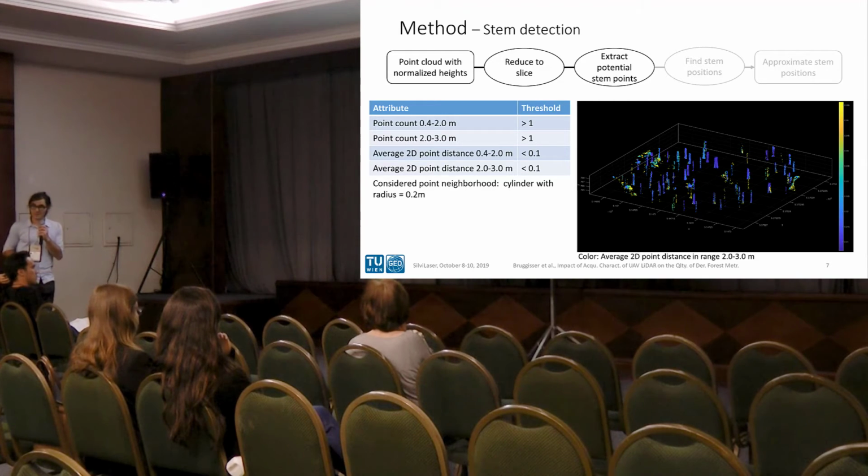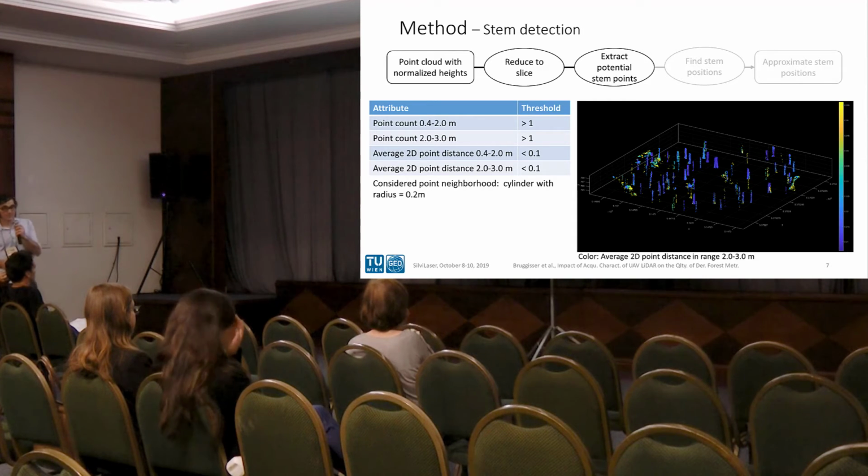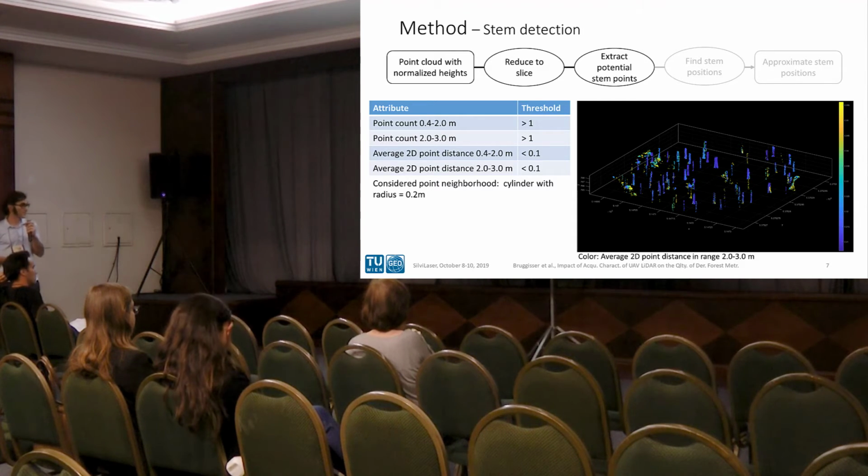These 4 attributes form 2 groups, and each group is based on a certain neighborhood of the point. The neighborhood is always defined by a vertical cylinder with a radius of 20 centimeters, and we either consider only the lower points of the slice from 0.4 to 2 meters, or the slice above until 3 meters.